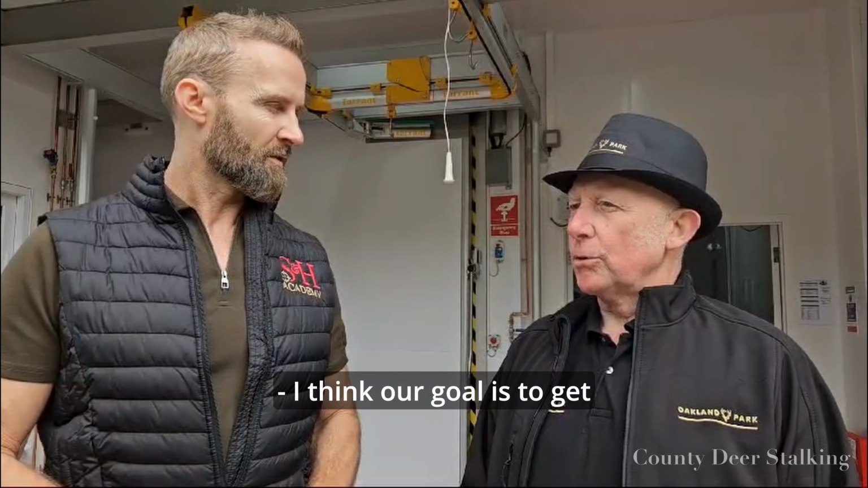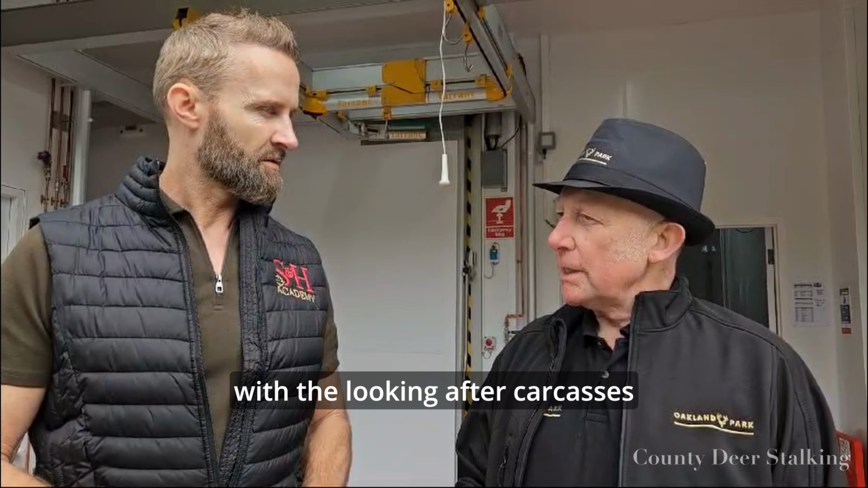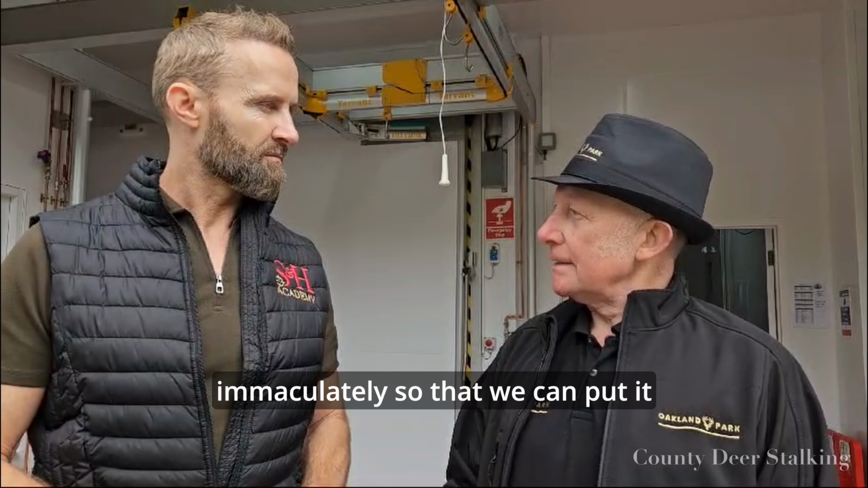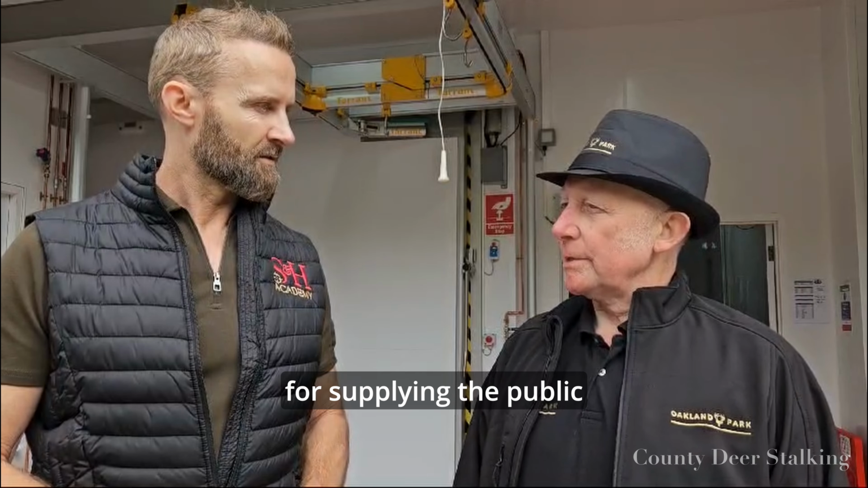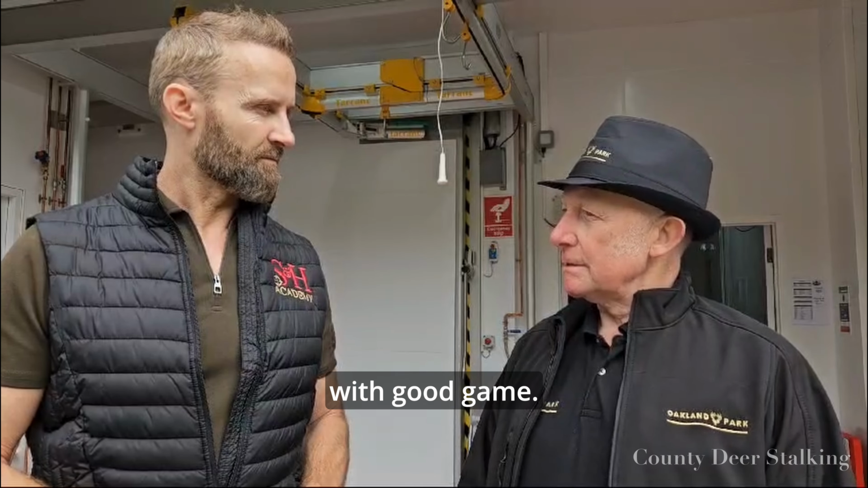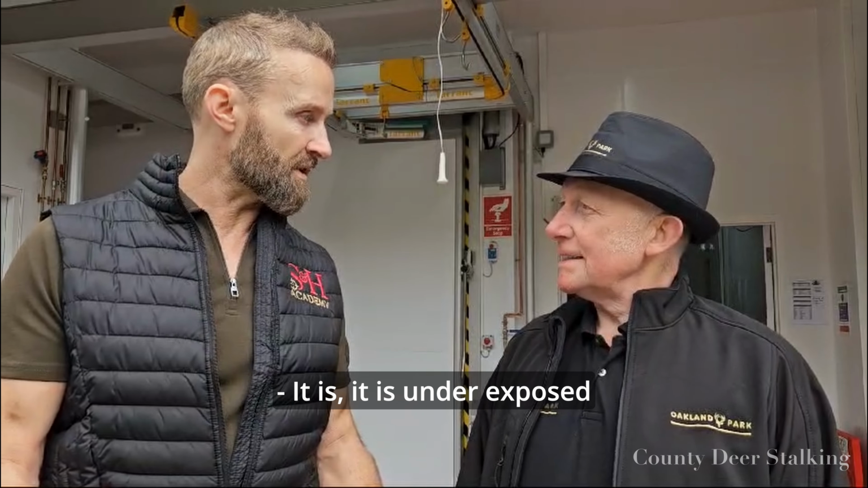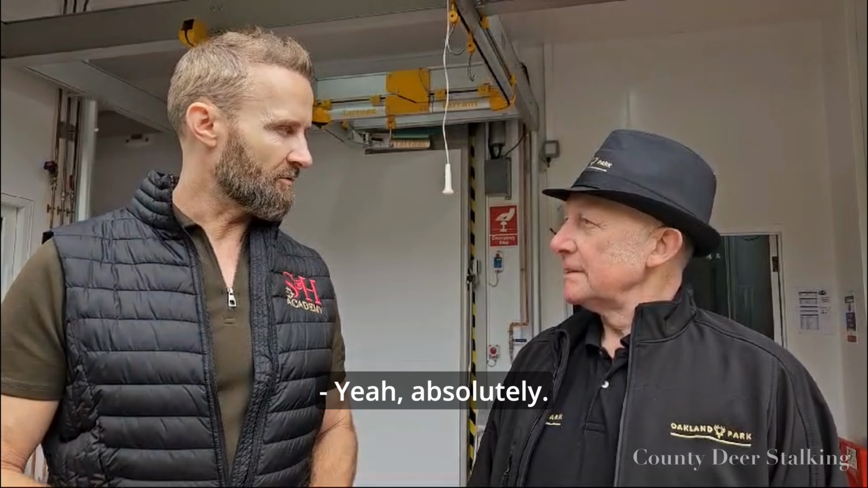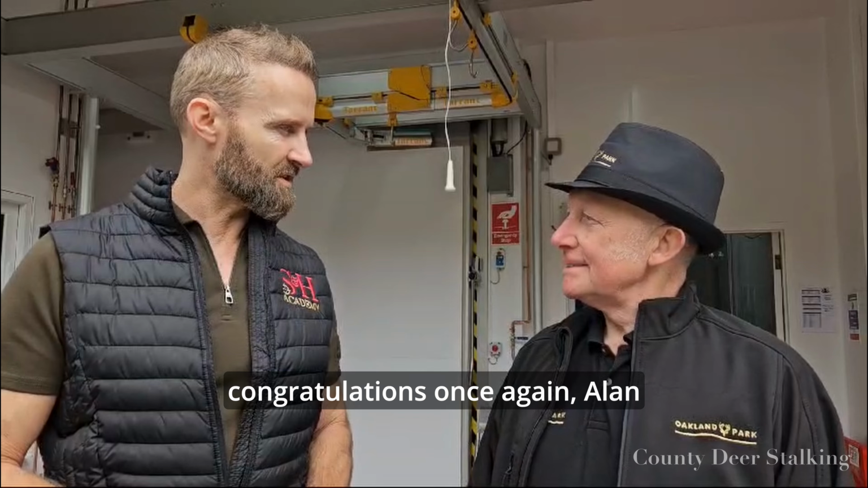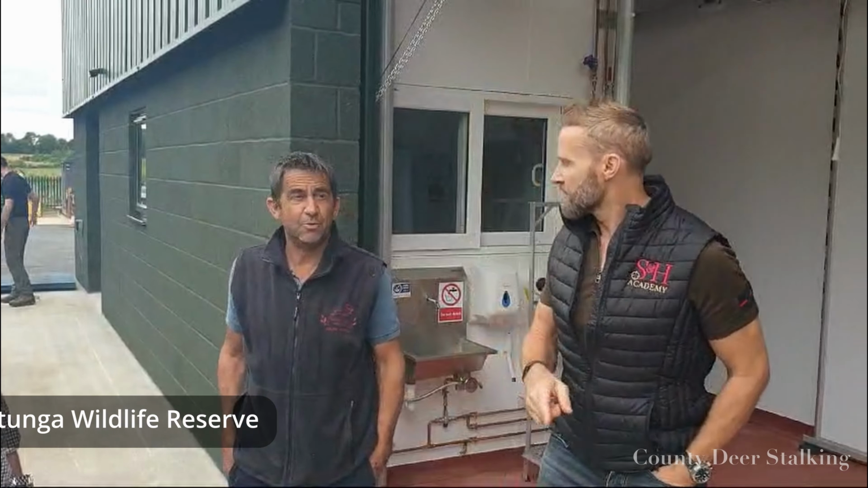I think our goal is to get the support from the hunters with looking after their carcasses immaculately, so that we can put it through the food chain and get a good name for supplying the public with good game. Good quality meat, because it is good quality meat, isn't it? It's underexposed, far underexposed. Well, listen, congratulations once again, Alan. It's a pleasure to meet you, and very best of luck with it.